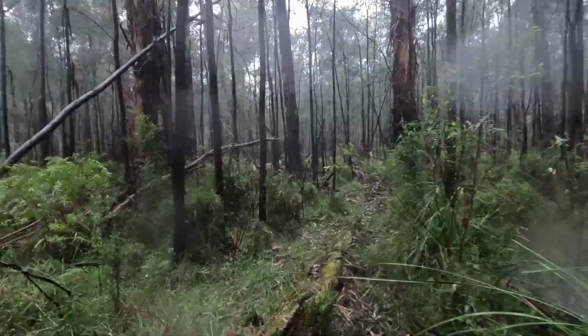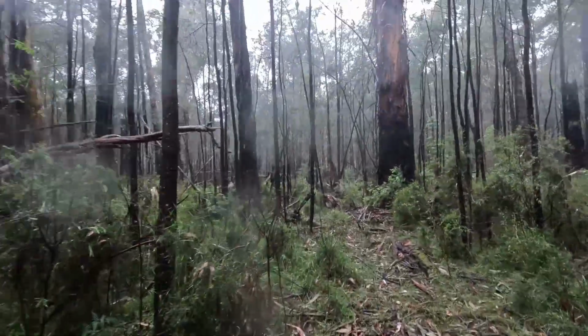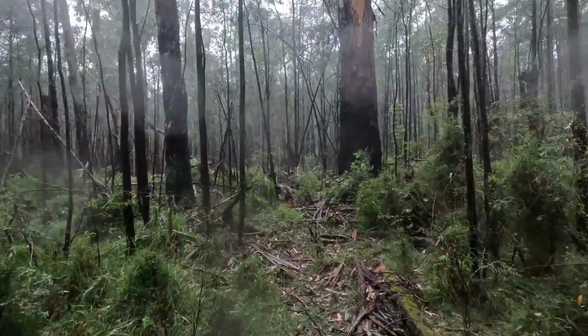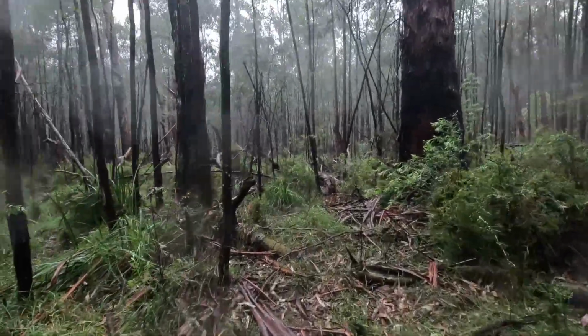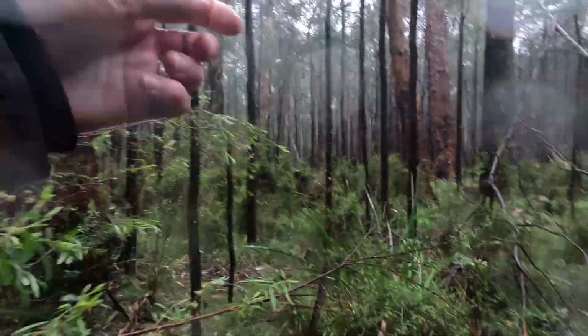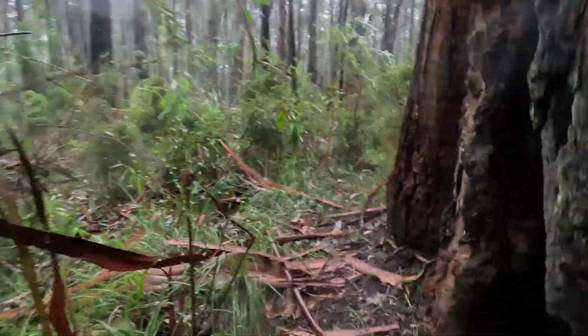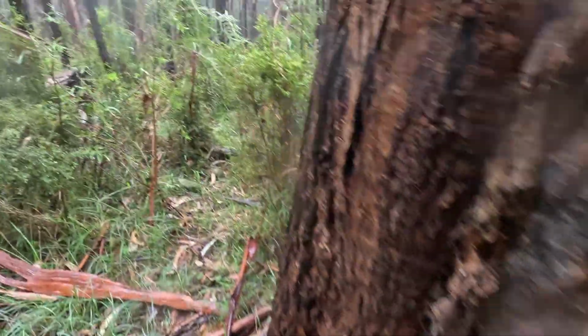Manage up here. Big old trees. Here's an example. Oh, no, it's not. Thought it was a hole in there.